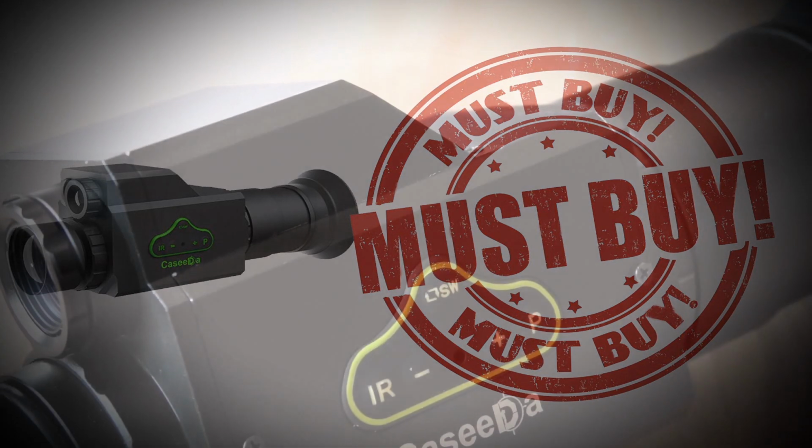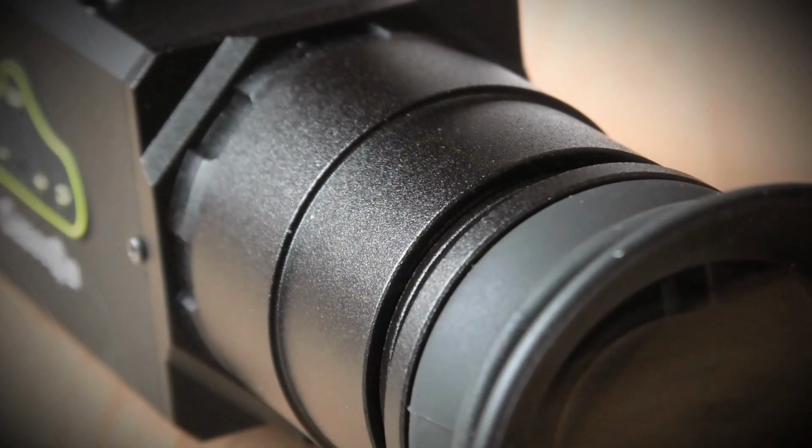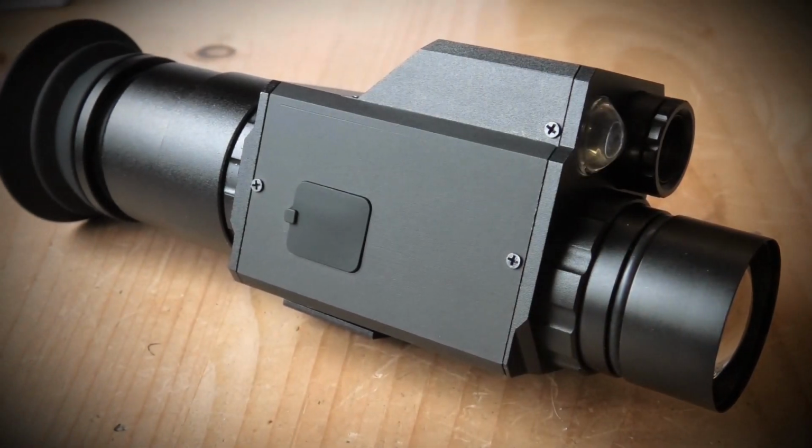It's affordable, entry-level thermal imaging. It's got night vision to boot as well. So yeah, it's a nice bit of kit from PEST.